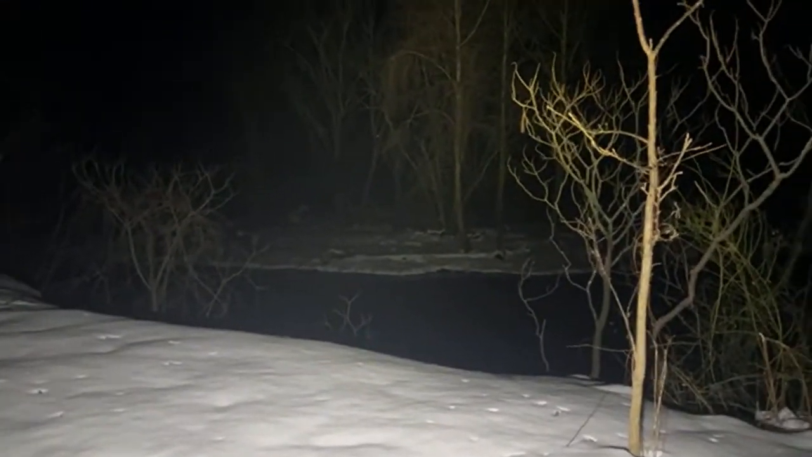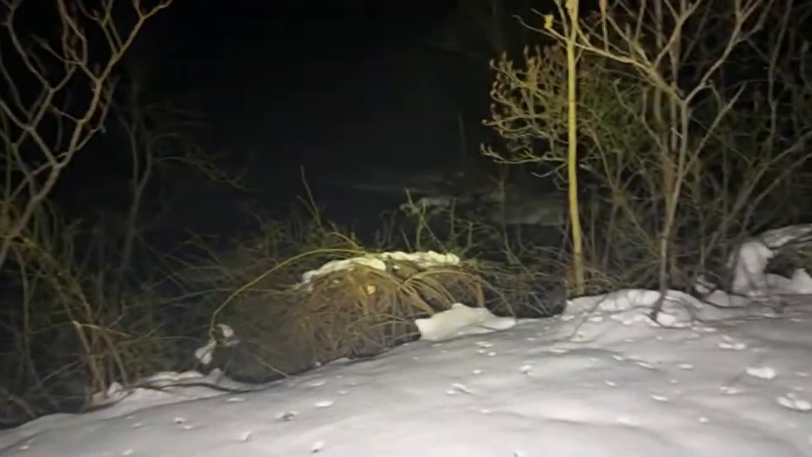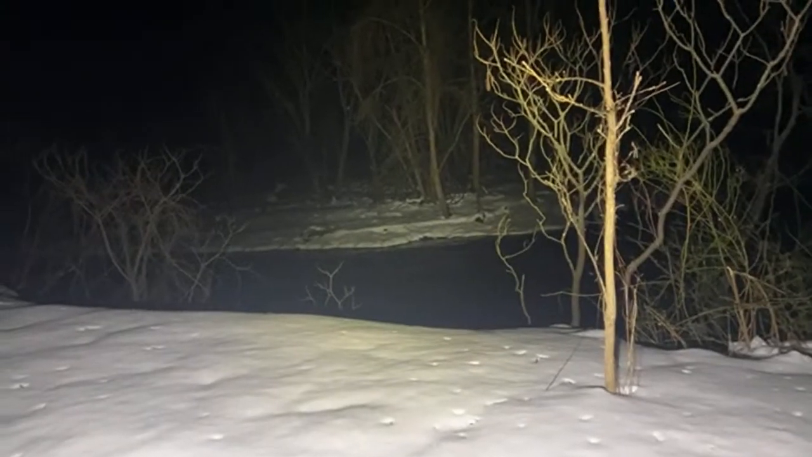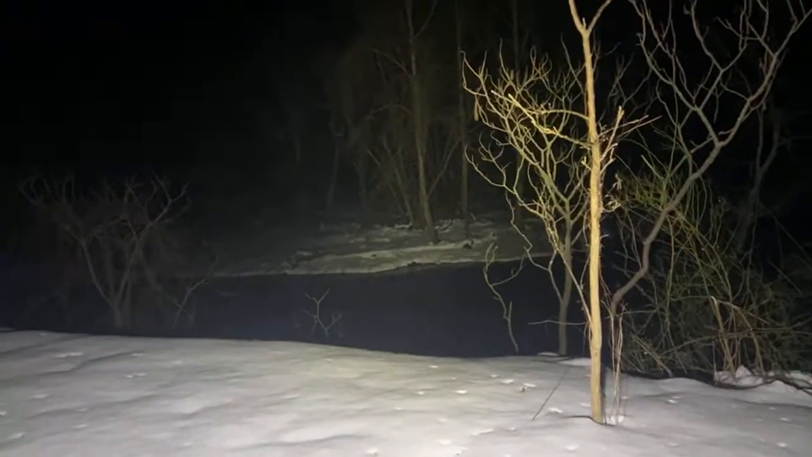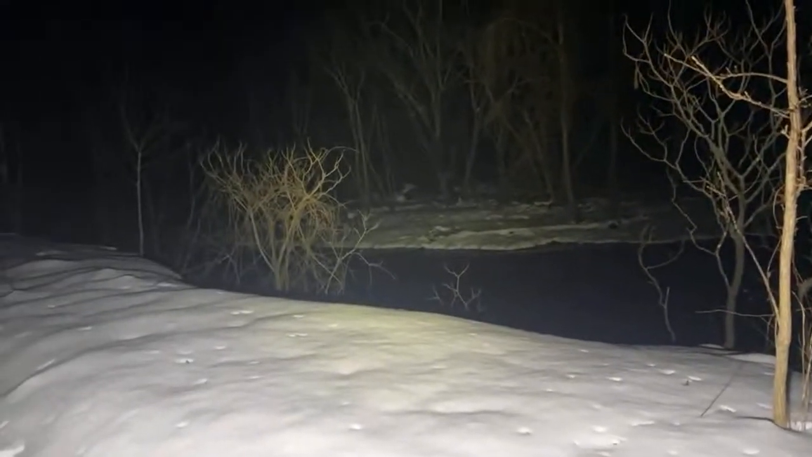But was it on this side of the bank? Was it over here? Or was it back? I'm getting some fog coming up, too. Straight forward, slightly left. Let me advance here then. Let me see if I can.